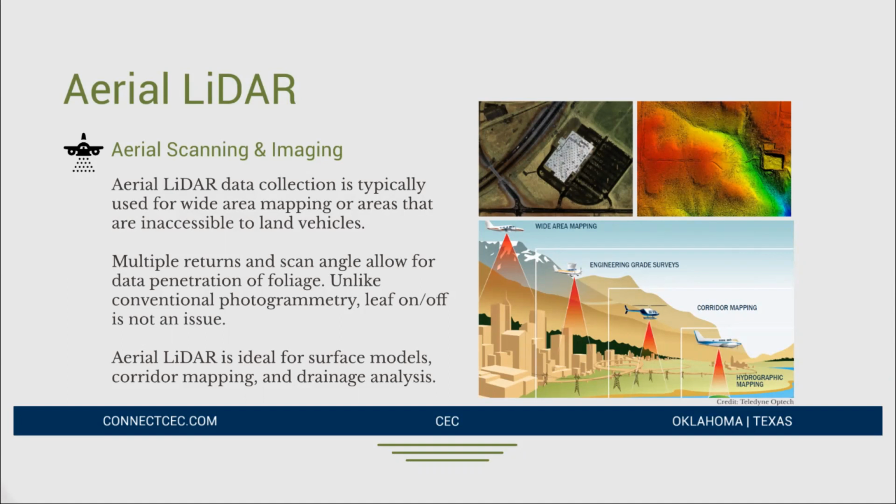I'm sure many of you have seen on the Discovery Channel or the History Channel or whatever it is, they're recently discovering lost civilization archaeological finds in the Amazon. And that's directly from aerial LiDAR projects. With the density of the rainforest, mapping with conventional photogrammetry, we've never been able to really see the terrain underneath the rainforest. But now that we have aerial LiDAR technology, we're penetrating that vegetation, and we're really getting a good look at the topography of what's underneath there.